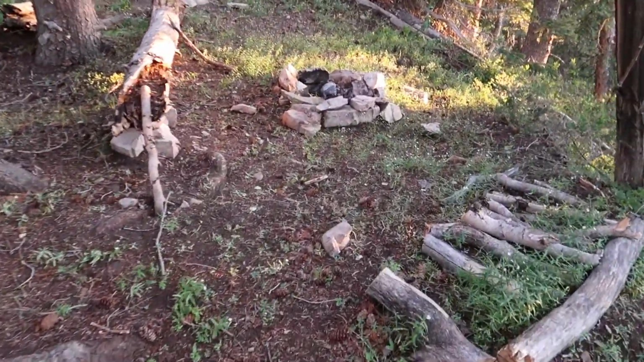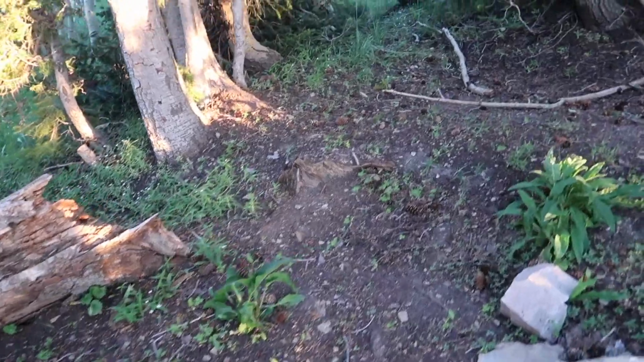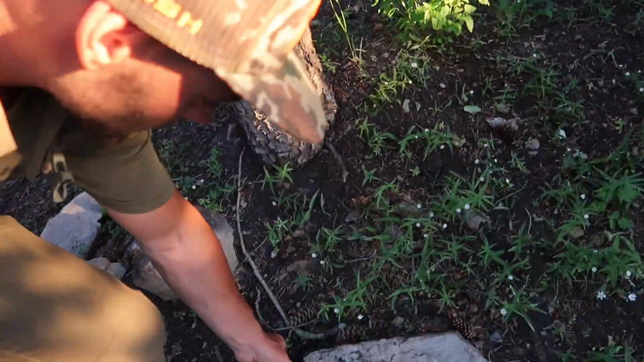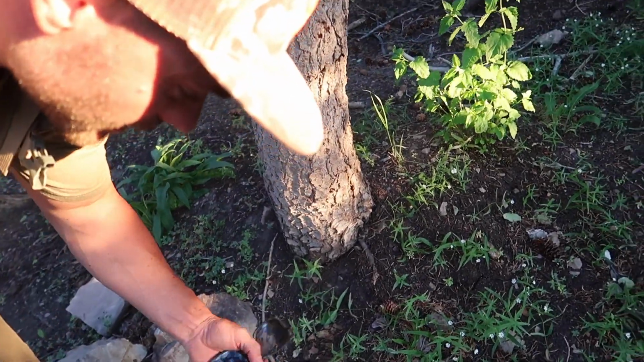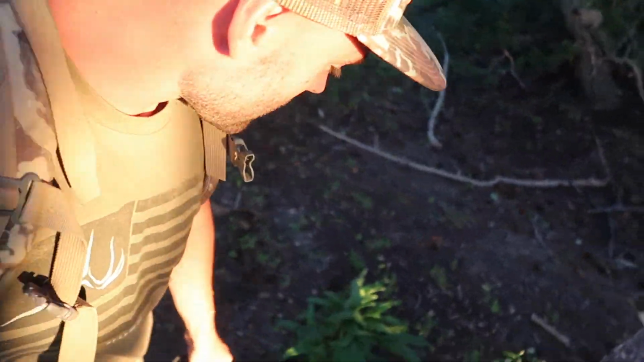Some old logs that I cut last hunt. Our little kitchen, our tent space. Everything's still ready to go. This is where I'll most likely be come August 15th, opening day. Looks like I left a pair of sunglasses. Somebody did. I think I found these up here actually. I'm gonna pack those down tonight.